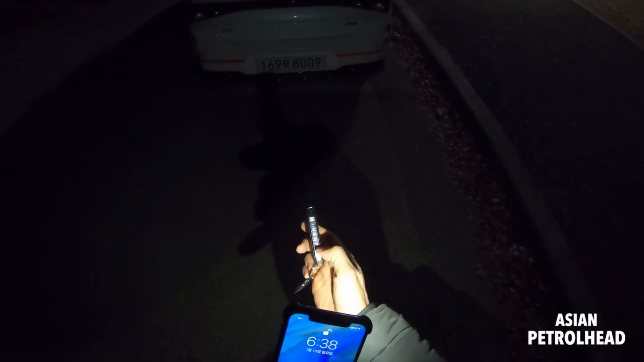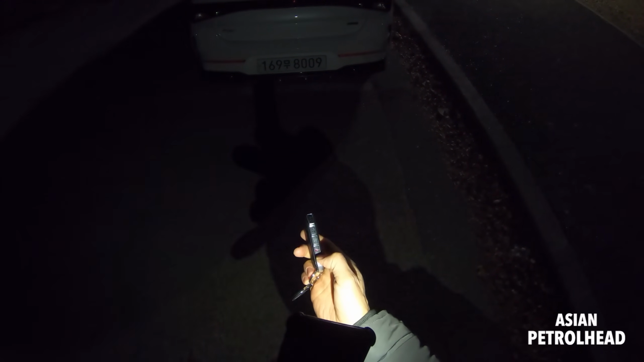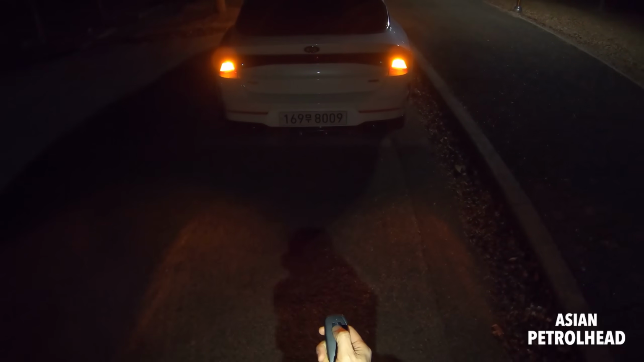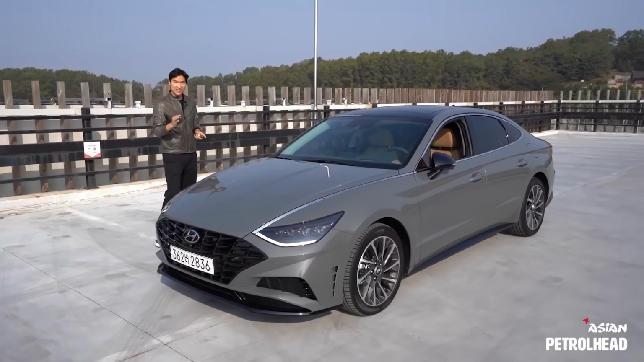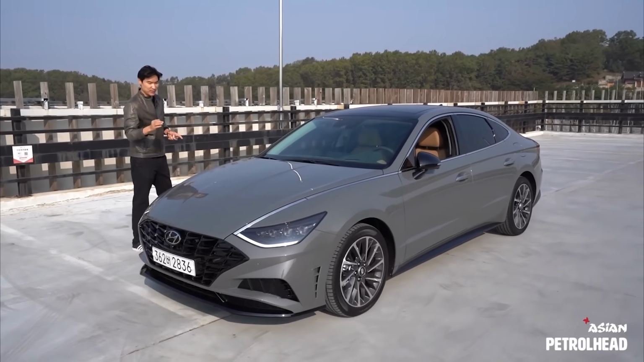This is what the key fob looks like. Let me just show it to you guys. It looks like the Stinger's. You can lock it, unlock it, hold to open the trunk, and hazard. And you can start the car, and just like the Sonata, it also has a remote parking assist.